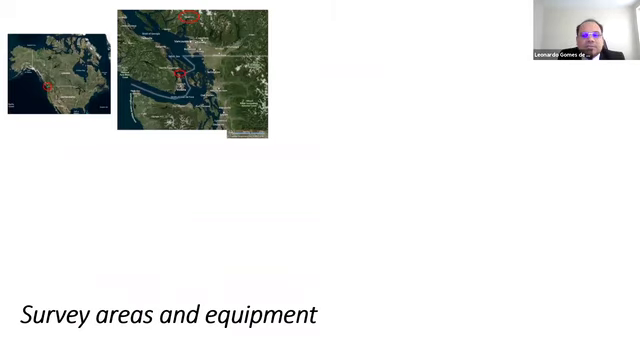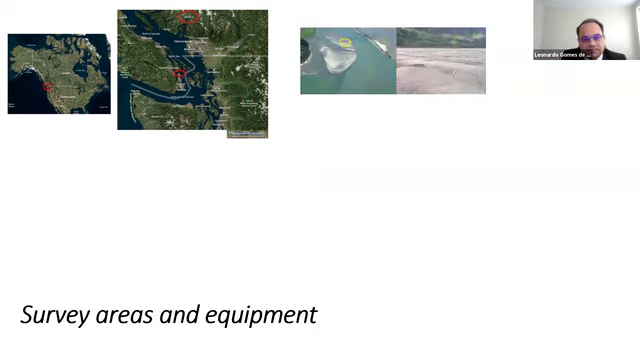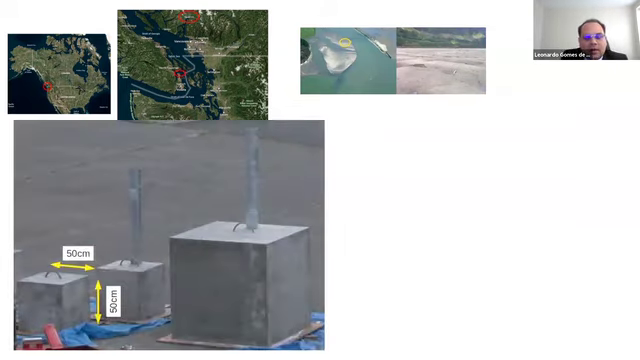The data used were collected, surveyed, carried out in British Columbia, Western Canada, in 4 locations. Squamish River, where's the river, Leo? It's a picture from low tide, an area with steep faced dunes in very shallow waters. The second one is in the vicinity of Patricia Bay, where we have a series of concrete cubes.